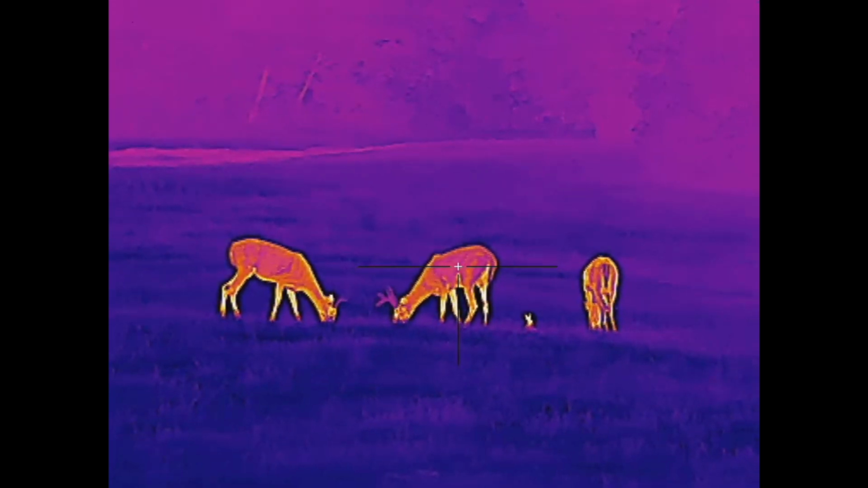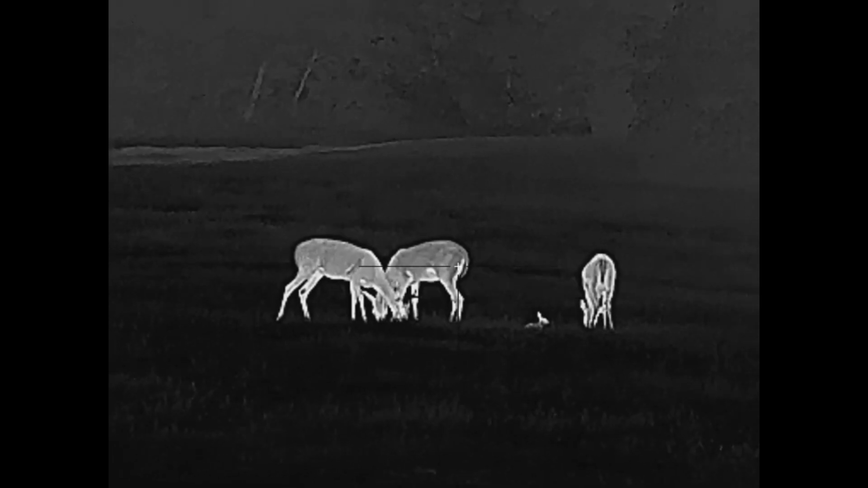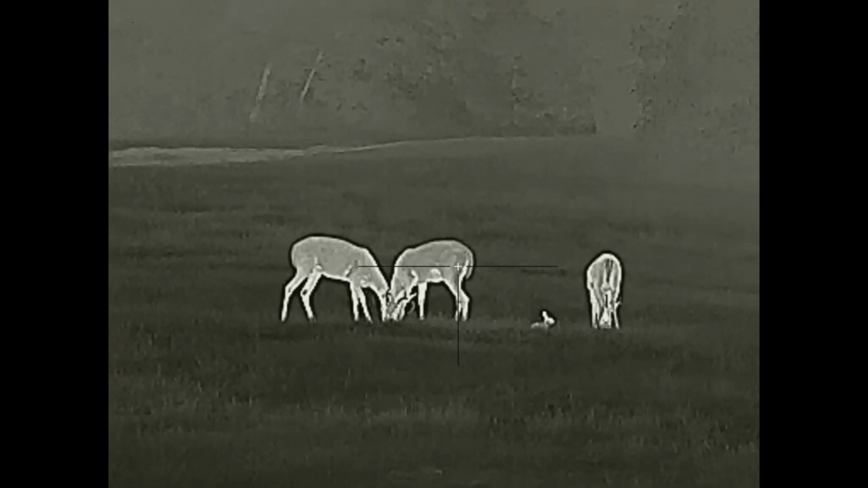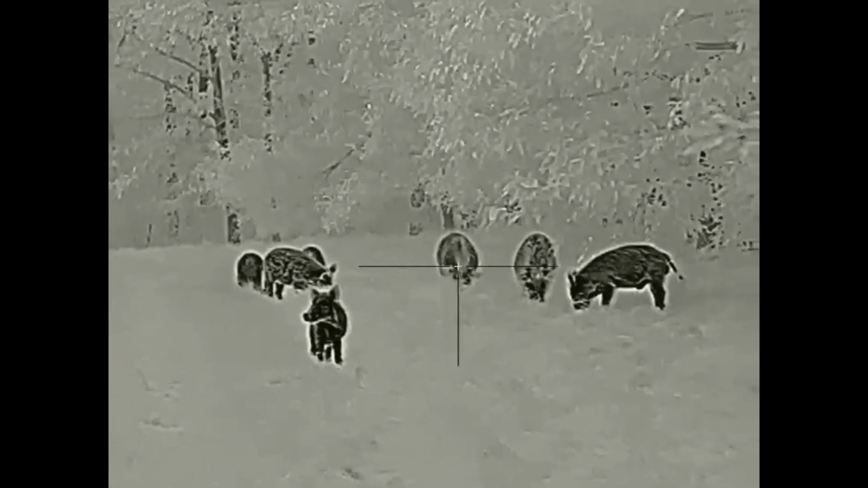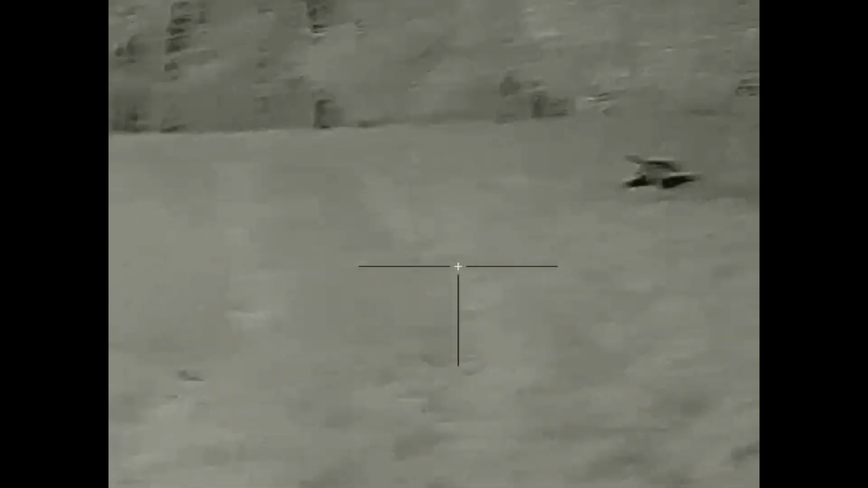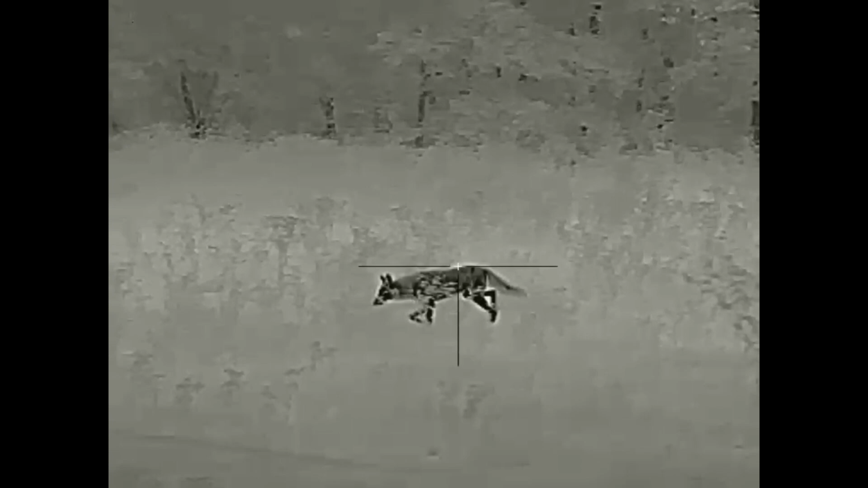It's a 50 hertz refresh rate, so scanning side to side, you're not going to have any type of loss in picture, or not refreshing, or not being able to keep up with the movement of the scope. It's going to be able to keep up with any movement that you're doing. It's a 35 millimeter focusable objective lens, so you'll be able to focus the image, get a real good tight picture on this thing. It starts out on 3 power base magnification, so it's very important. Base magnification is very important as you decide on what optic to purchase. And then it's a 4x digital zoom.